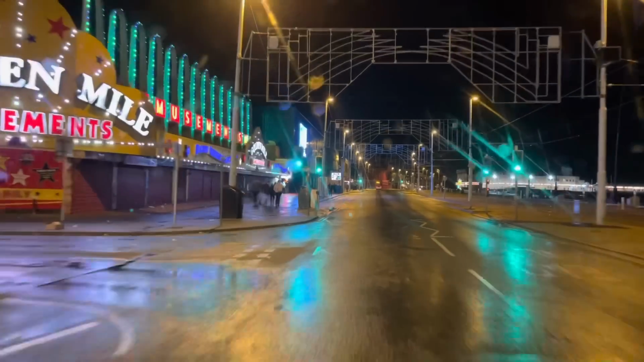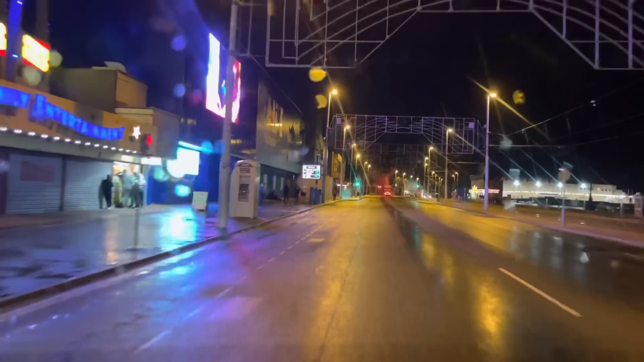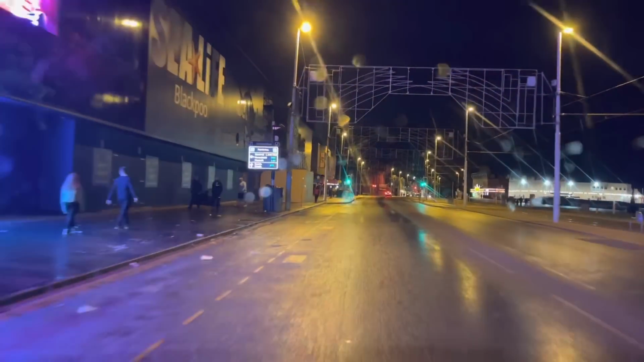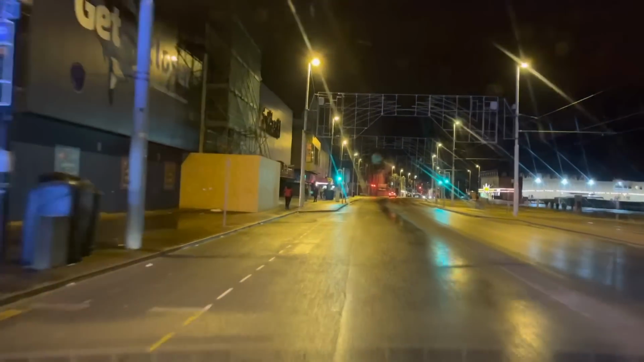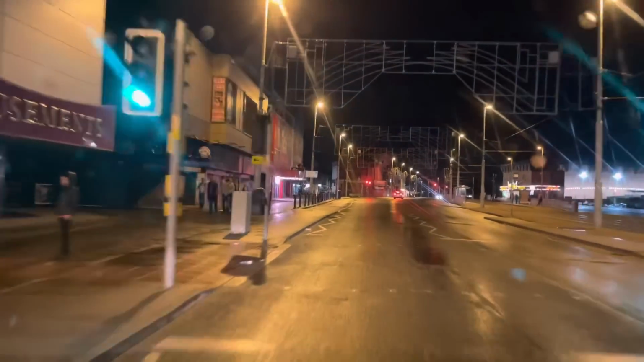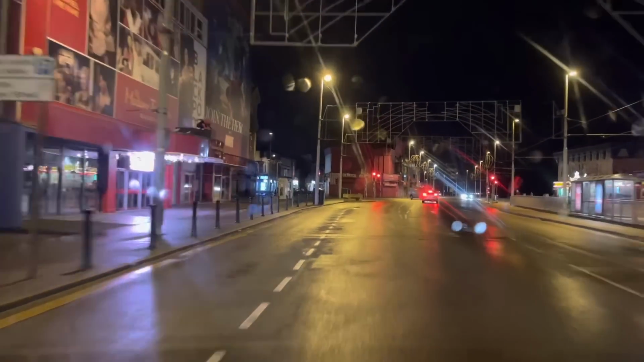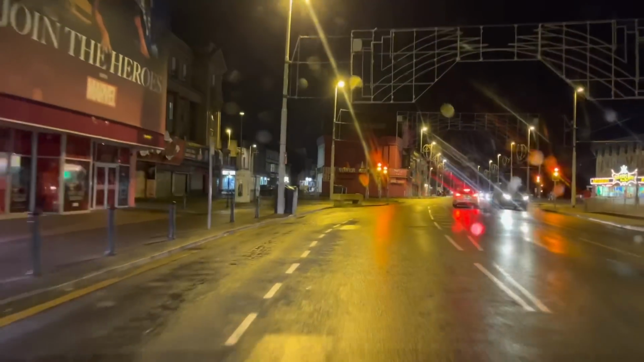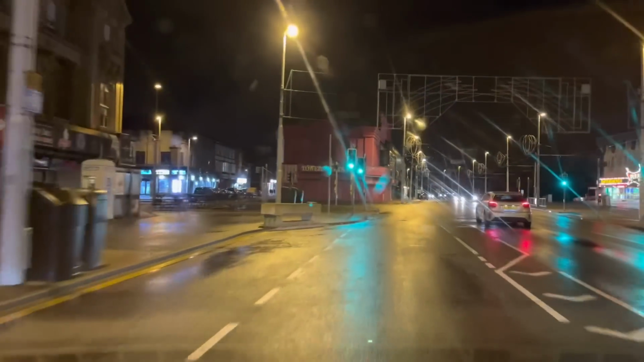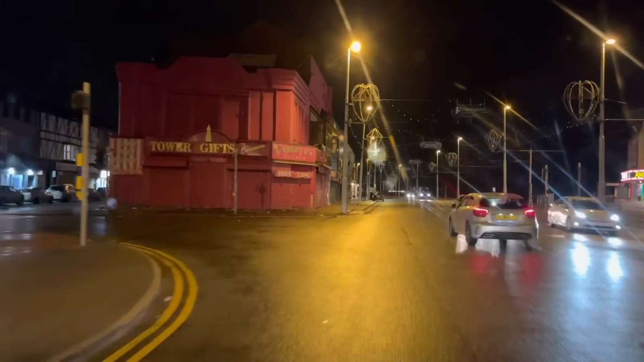There. That's what we thought was going to be closing. There's a few people along here. It's getting on now, you know, and there's still quite a few people knocking around. The North Pier is still open, and the Central Pier looks like it's open as well. Just going past the waxworks, I'm going to take a left, and we'll head up towards Central Drive.